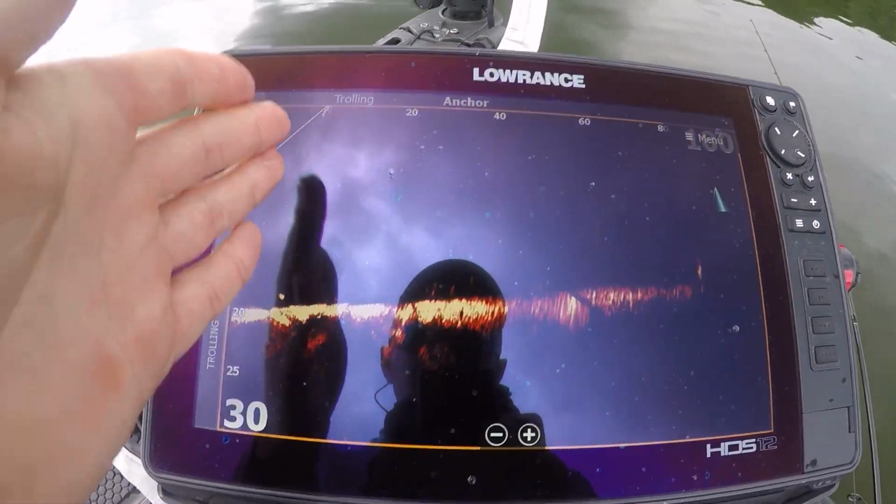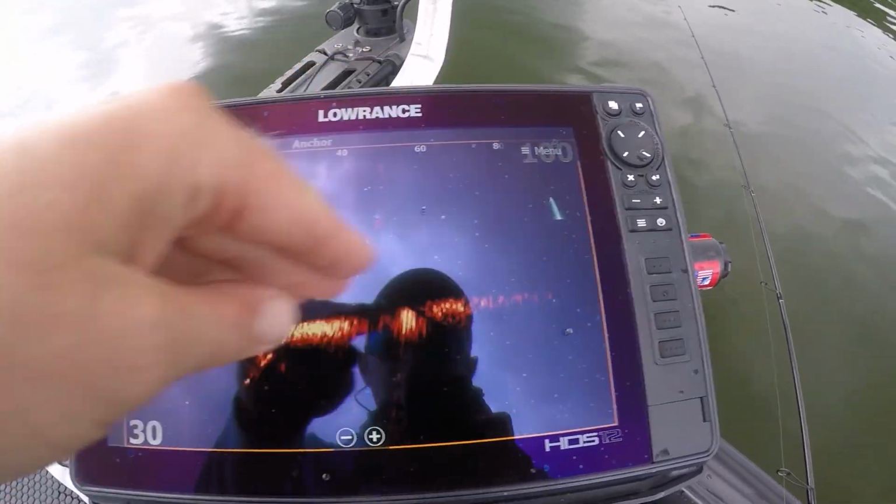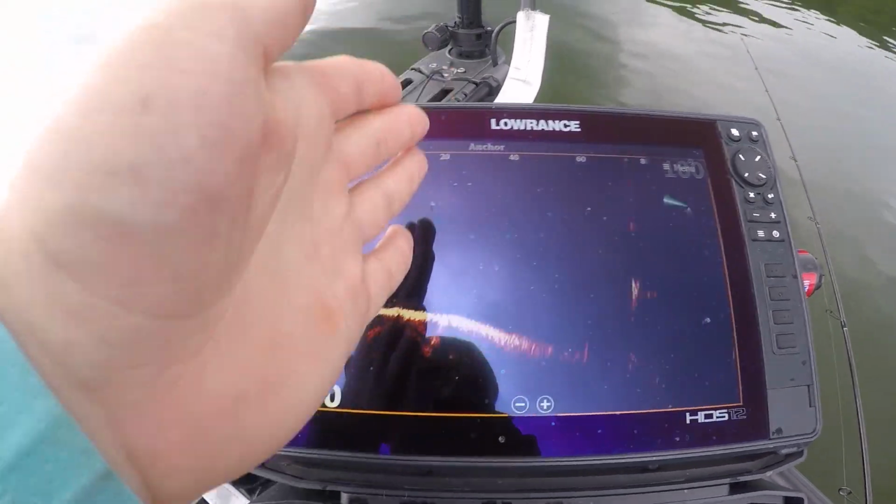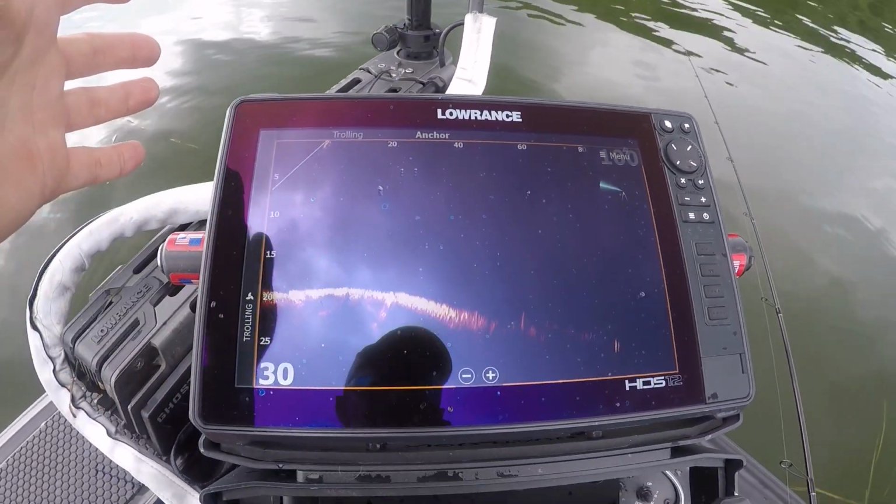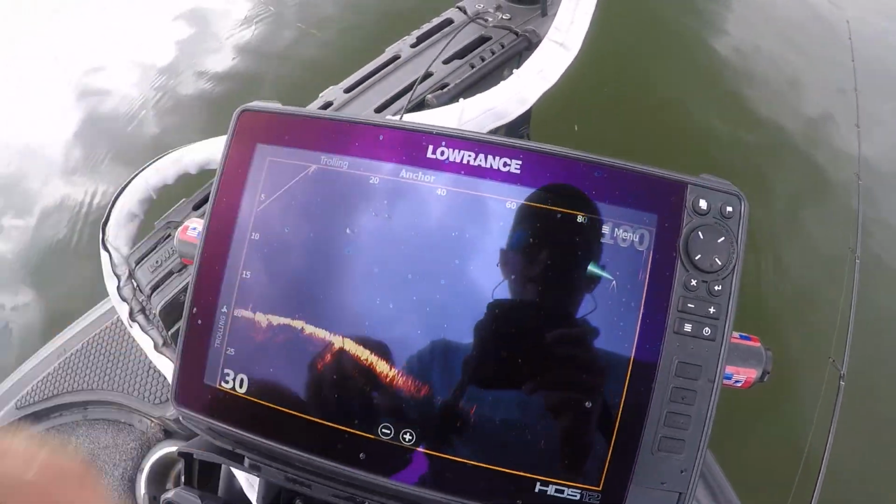You can actually set this up to where there's a grid. It gives you a much more detailed idea of how far away stuff is and how deep it is. But once you get used to it, you don't really need the grid. You just look at these numbers and get an idea.